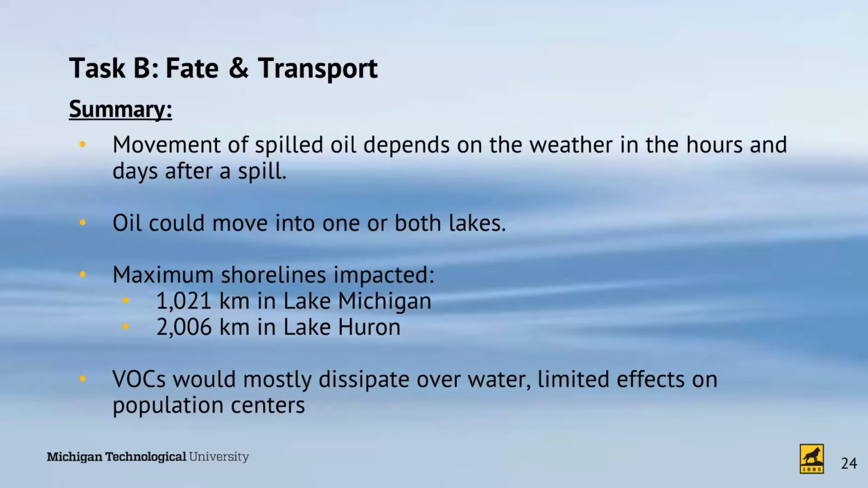Movement of oil depends on the weather in the hours and days immediately after the spill. Oil could move into one or both lakes. The maximum shoreline impacted was 1,021 kilometers in Lake Michigan, 2,006 kilometers in Lake Huron. Volatile organic carbons would most likely dissipate over the water, limiting effects on population centers.